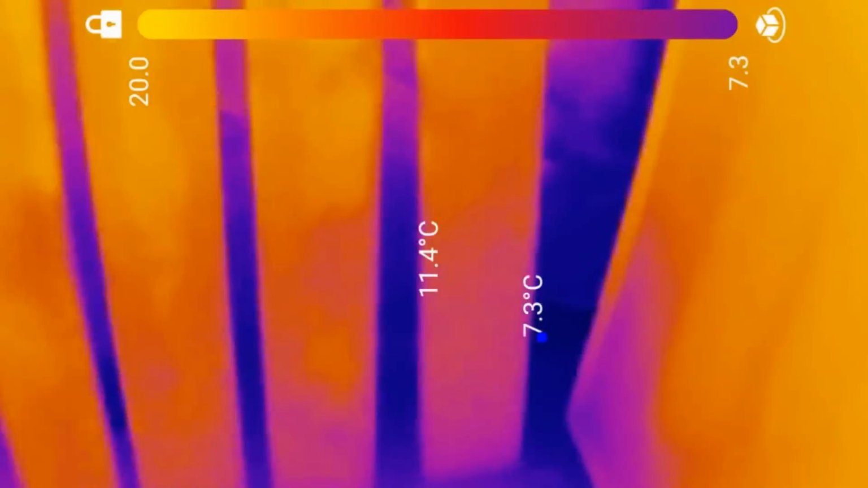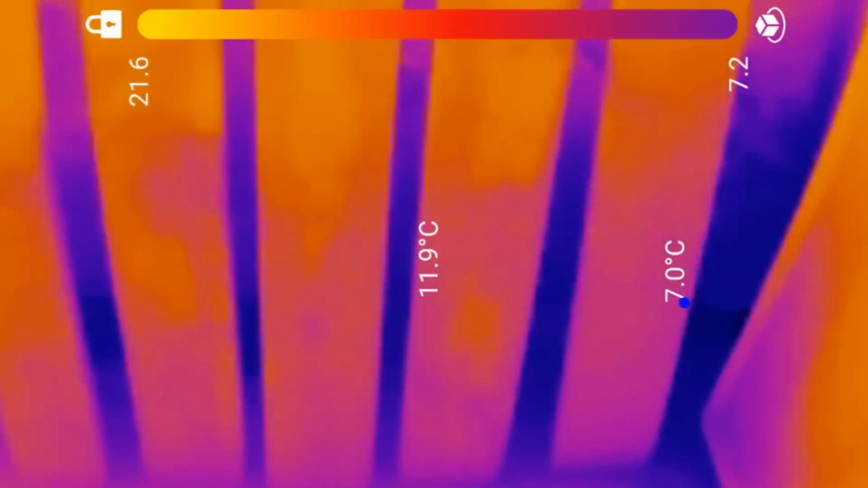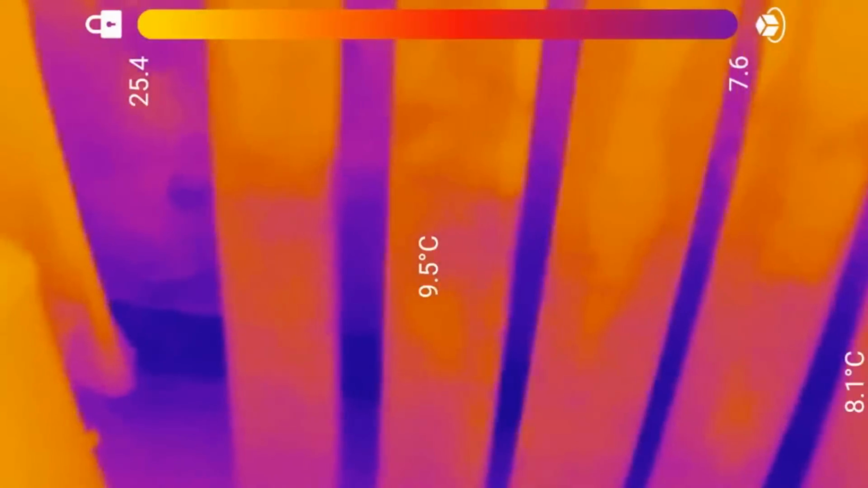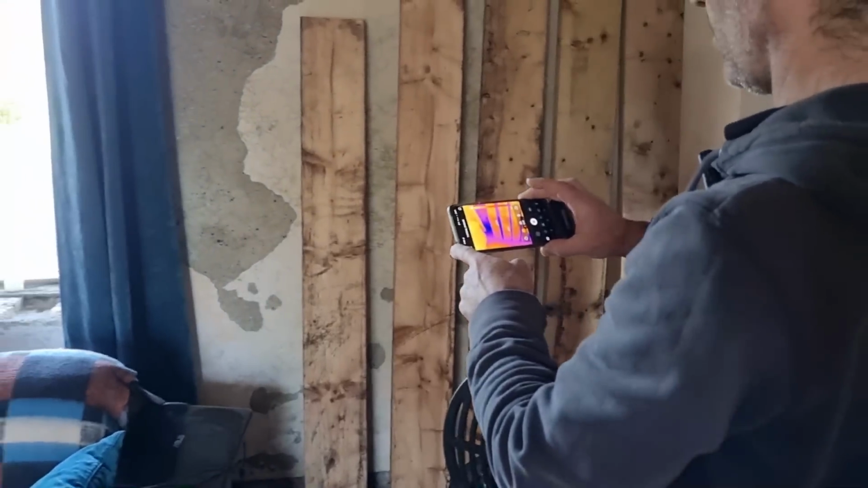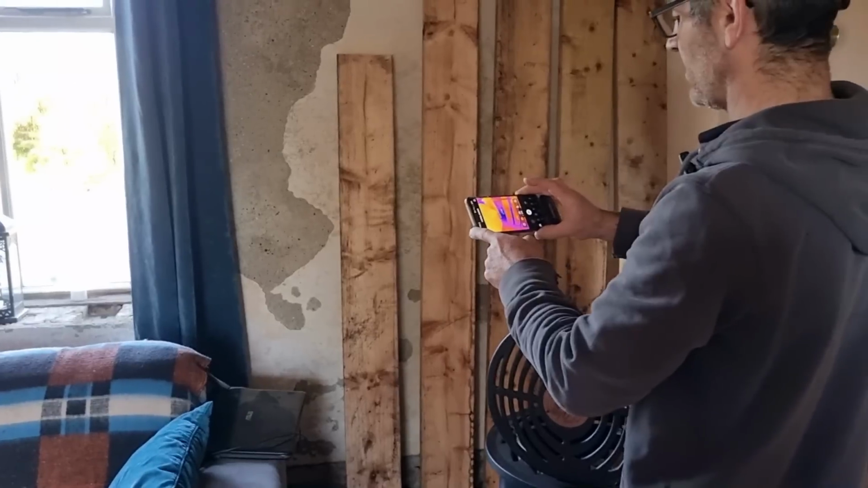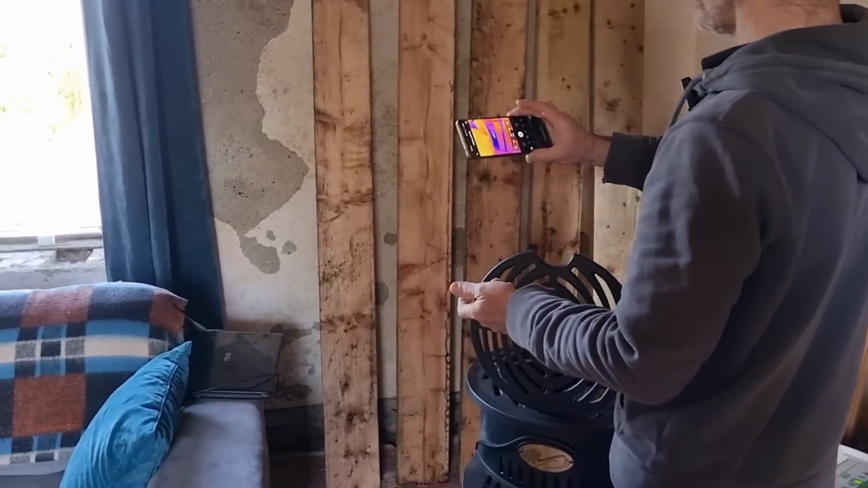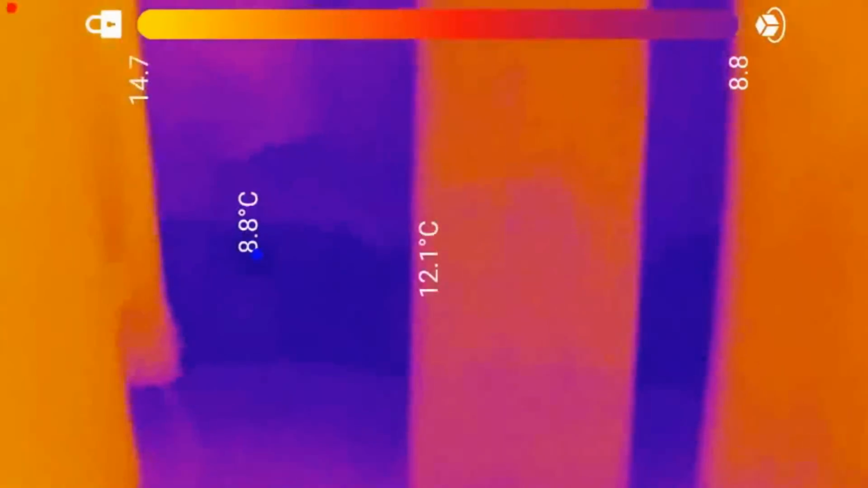You can see, I've put boards in the way unfortunately, but behind the boards, 7 degrees. You can see the dark all the way along, and that's where the skirting board used to be, and there's no lime. Yeah, it's as good as a hole there, isn't it?